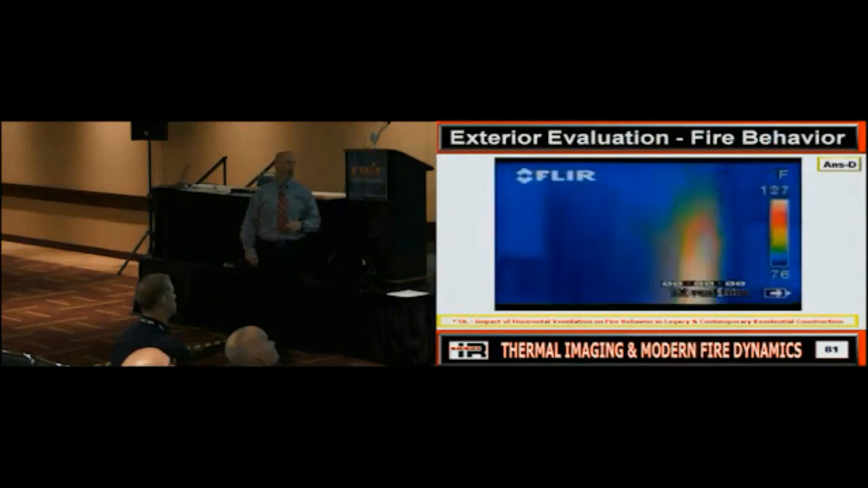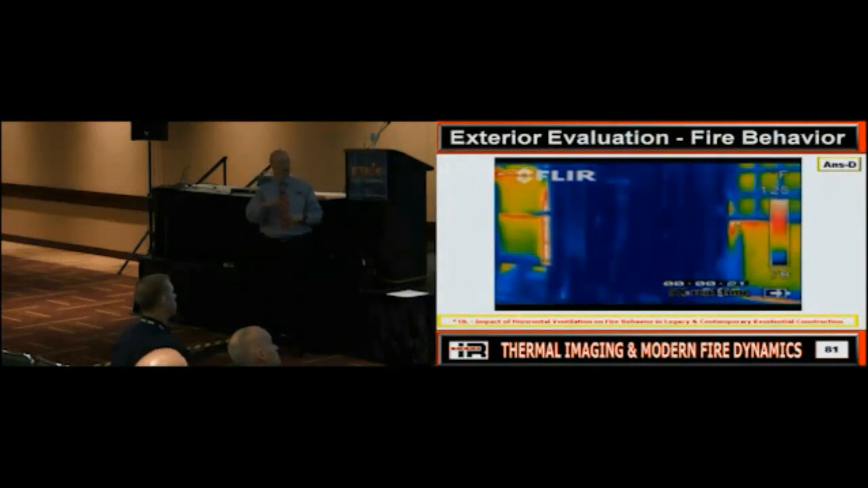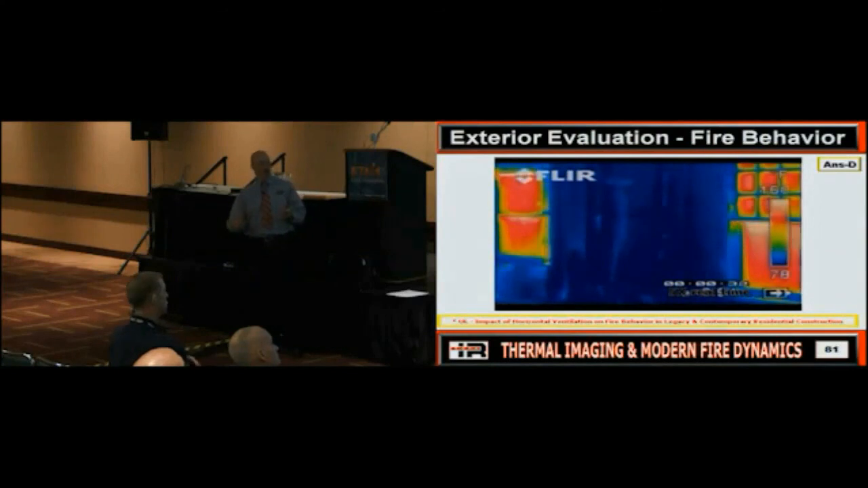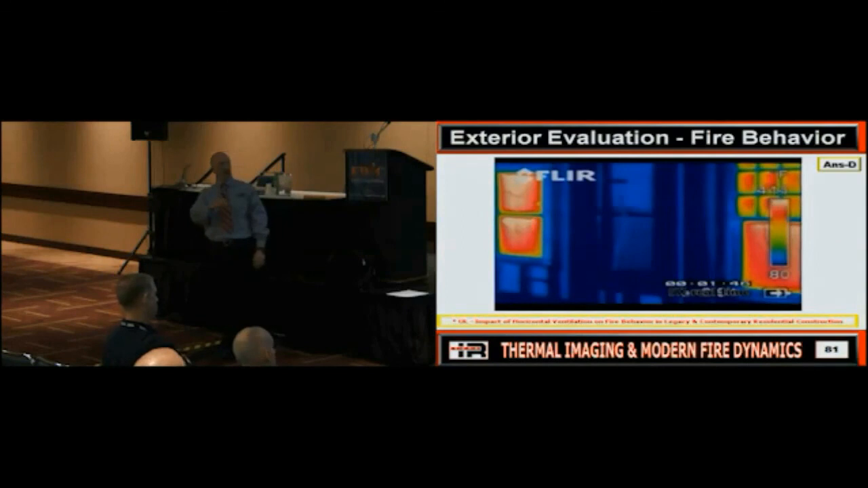So we got to be smart enough to look and say, this is out of their horizontal ventilation, and they've looked at fire conditions behind windows and doors. These are older style windows, and they're immediately showing what? Conducted heat. This is a window here. Can you tell that? No, because it's a very good what? Insulator. That's a new triple pane window.